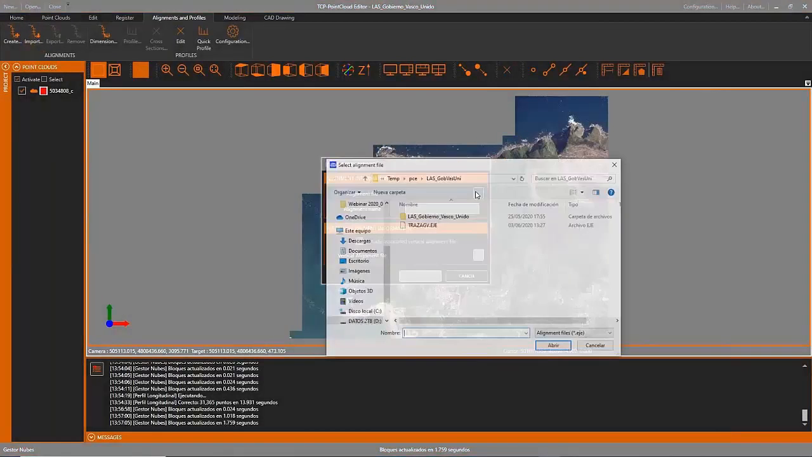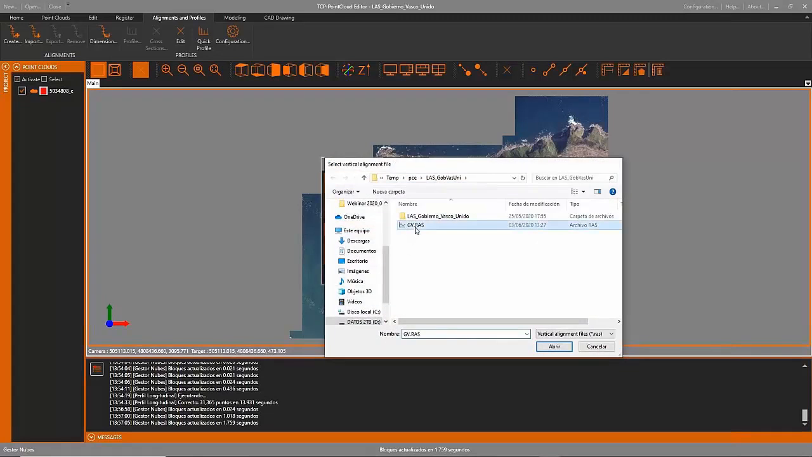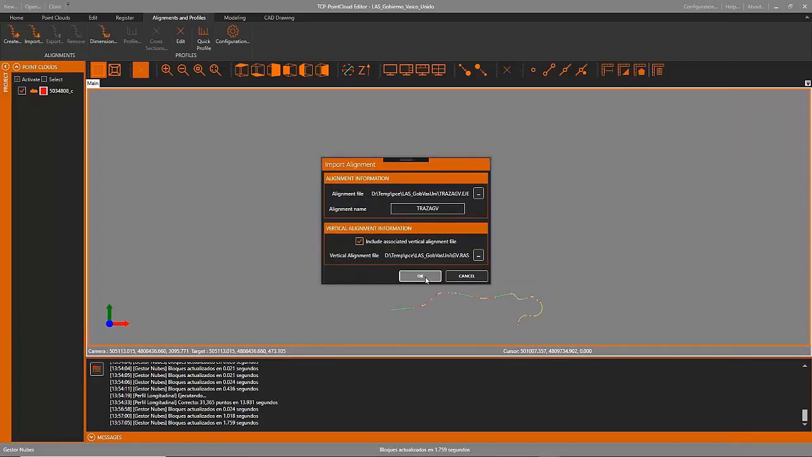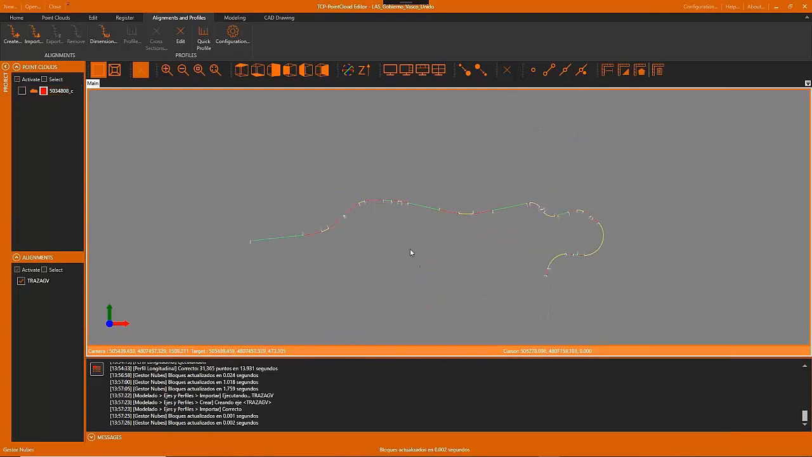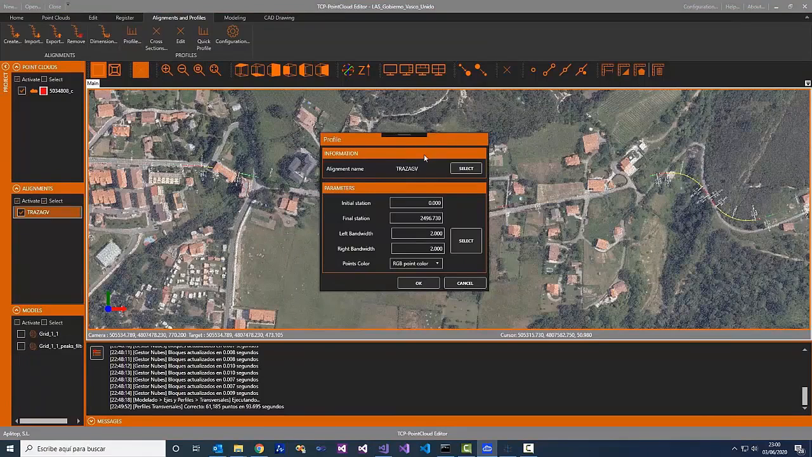Next, we are going to show the alignments import, where we can also import the vertical alignment in order to see how this alignment is. We can see that each alignment is in a different color, with the straight lines, curves, and clothoids. With the imported alignments, we can also generate profiles and cross sections.